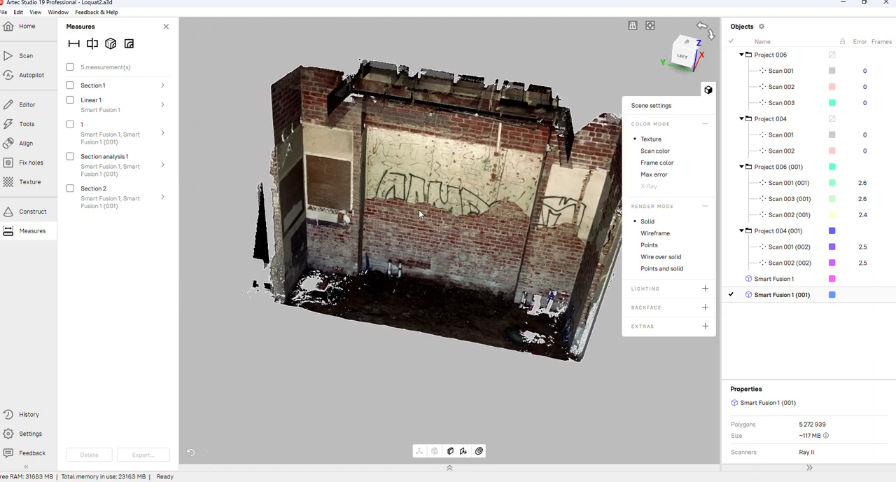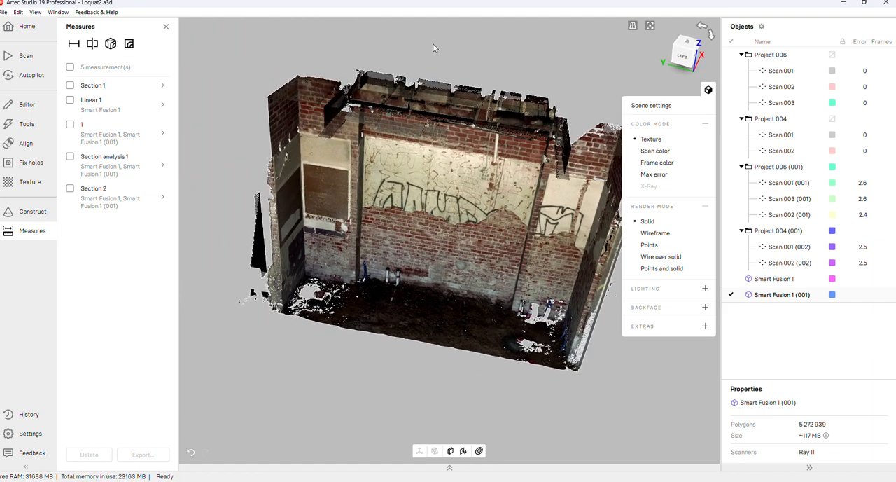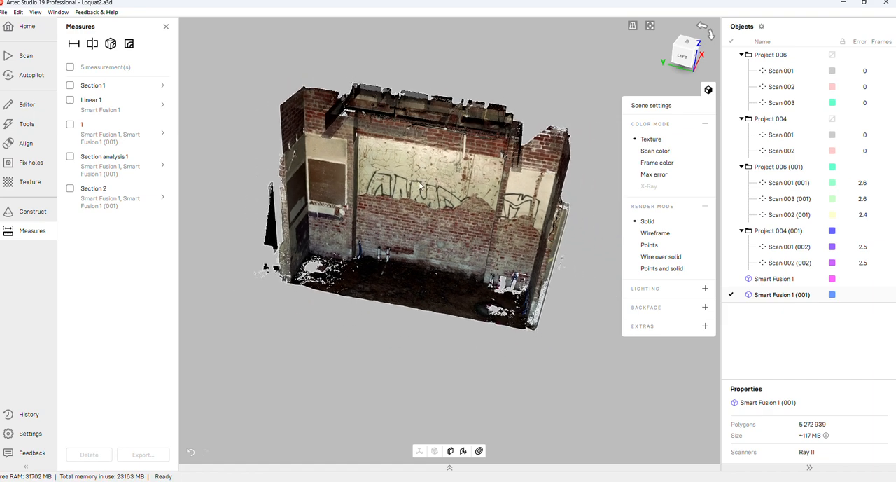There it is, you have an OBJ file and a DXF. Let me know how that goes.